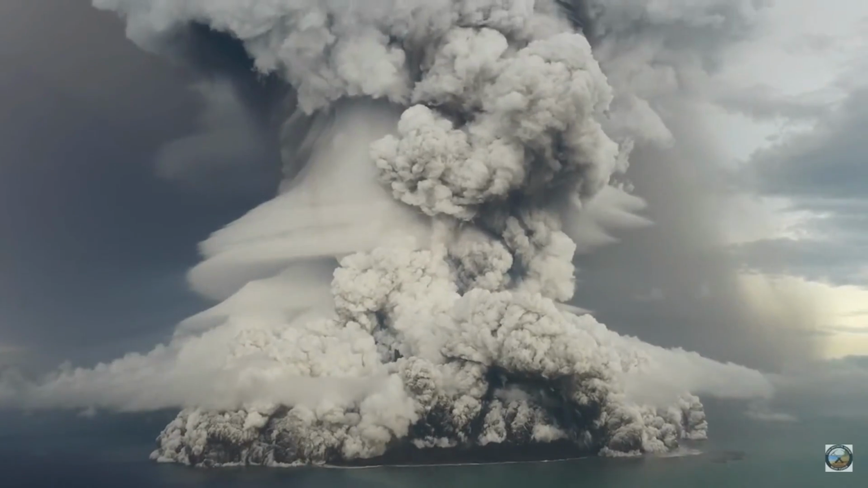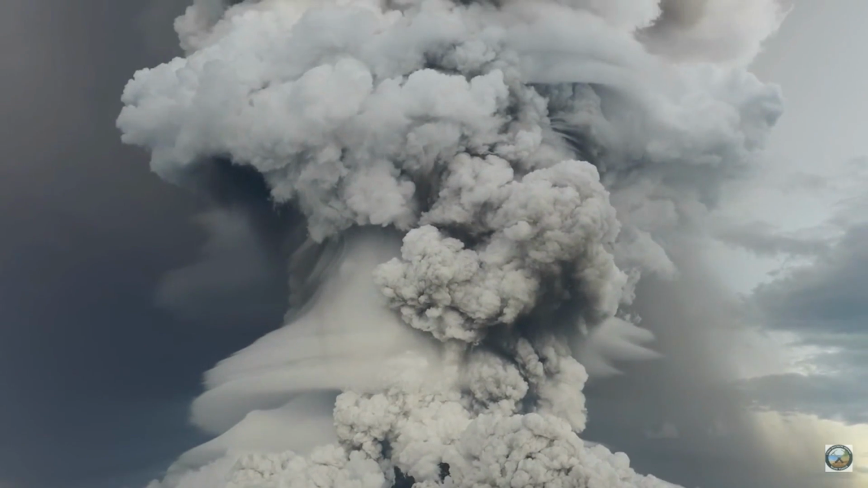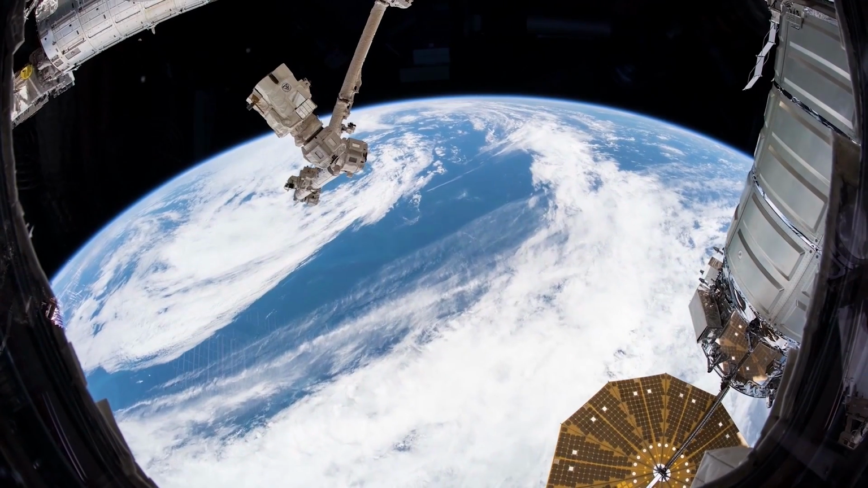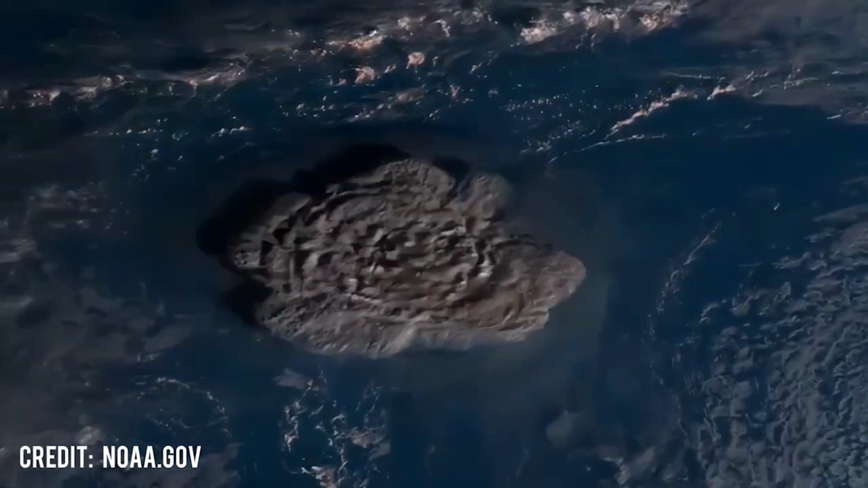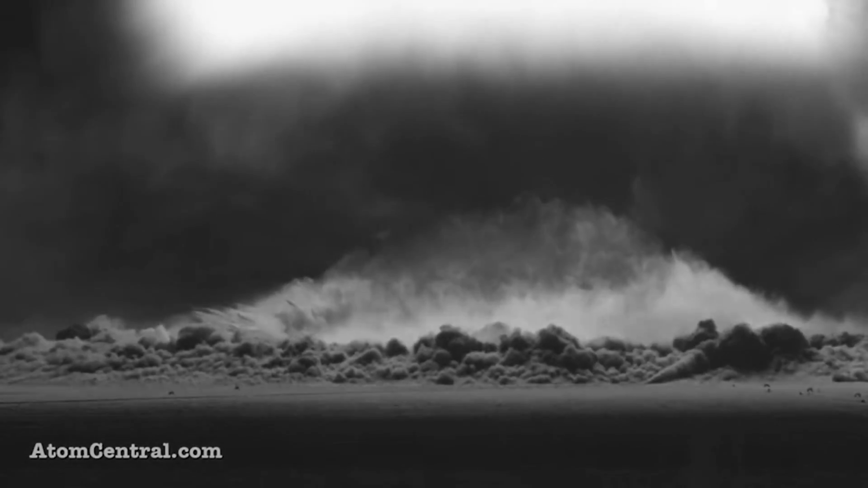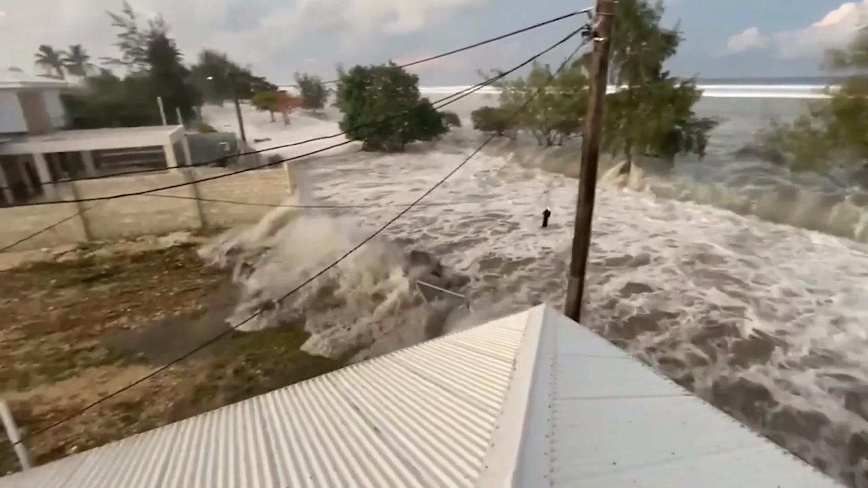The explosion shot a plume of ash high into the atmosphere, higher than any eruption since 2006, when satellites capable of measuring eruption column heights were in orbit. It caused a kind of sonic boom that had not been recorded since atmospheric testing of nuclear weapons ended in the early 1960s, and it also caused a strong tsunami.